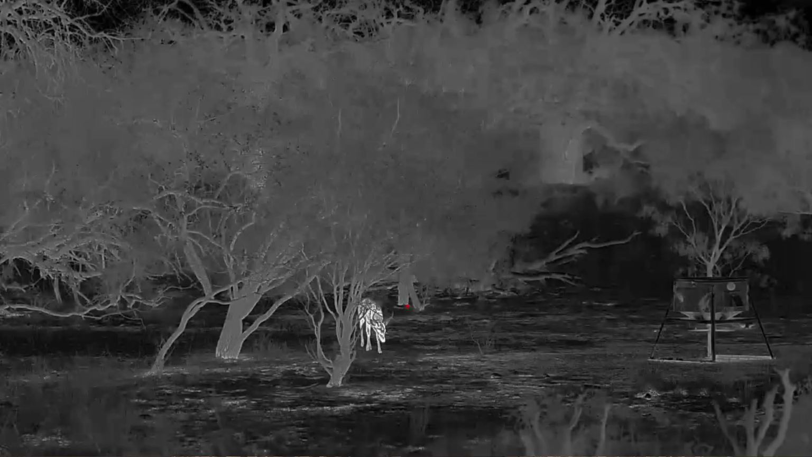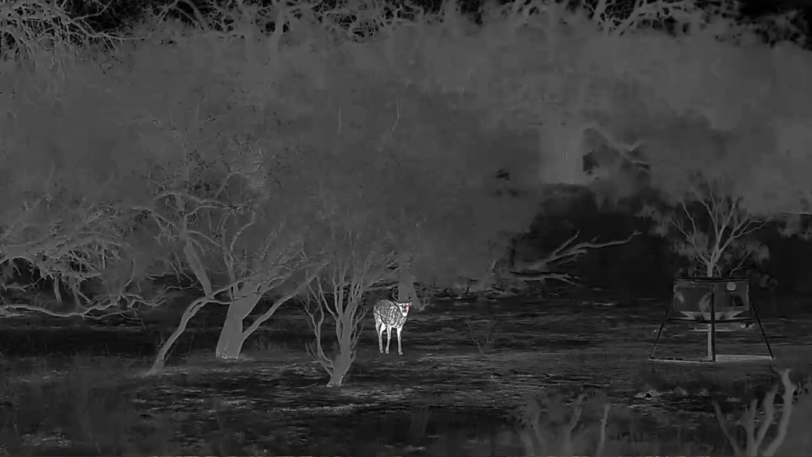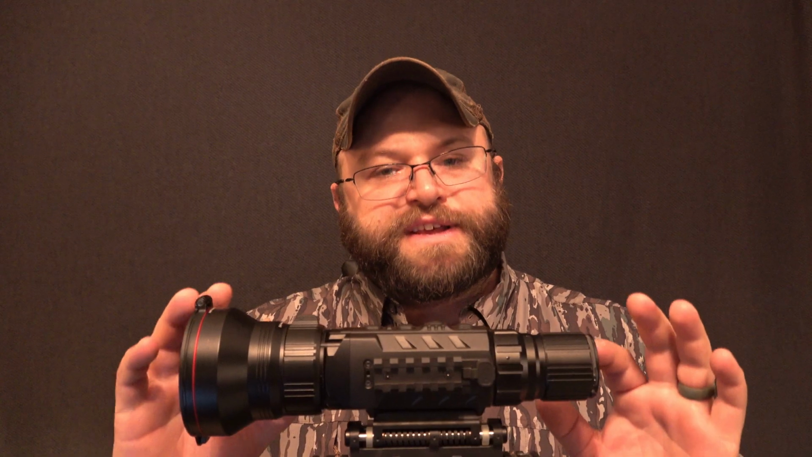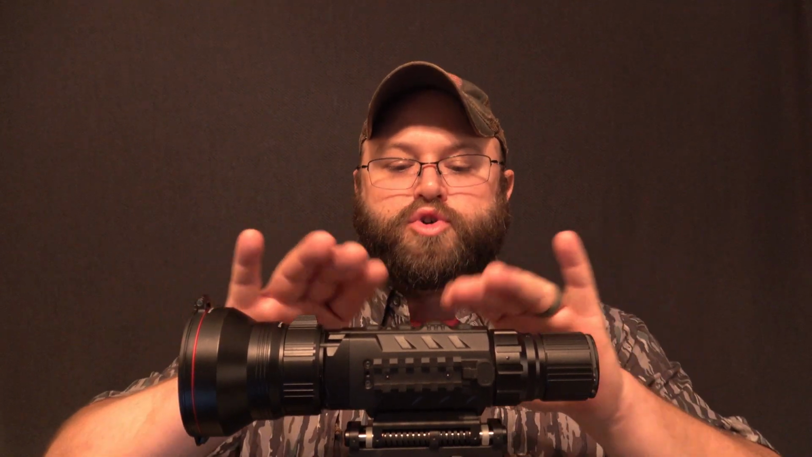They'll say, with the other scopes, I can tell you that there are a bunch of leaves on that branch. With this one, I see every leaf on the branches. This thing is amazing. That detail is beautiful. I love it. So this is, like everybody knows, a 1280 resolution core.